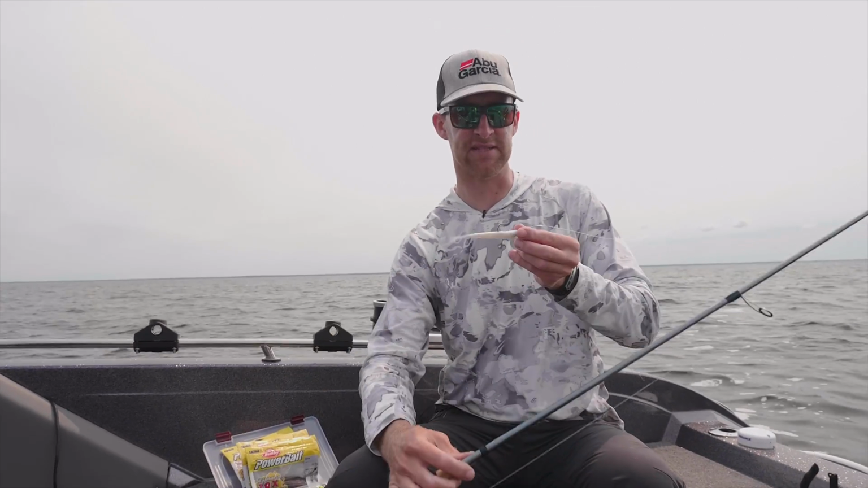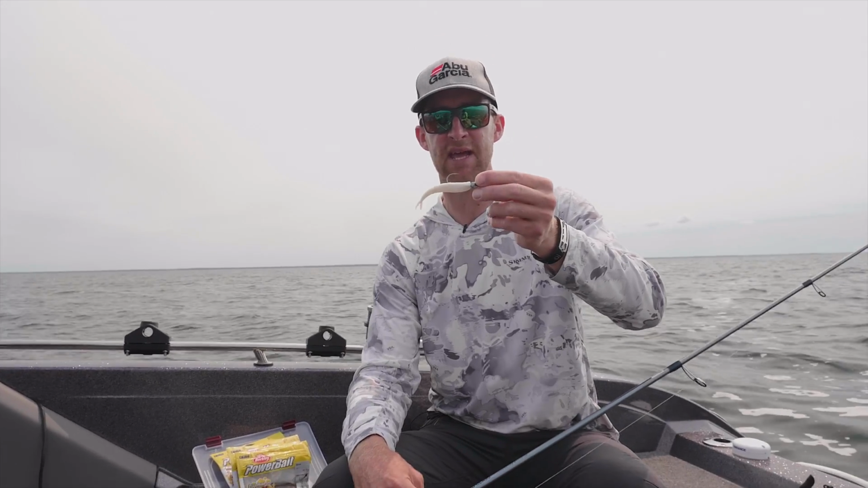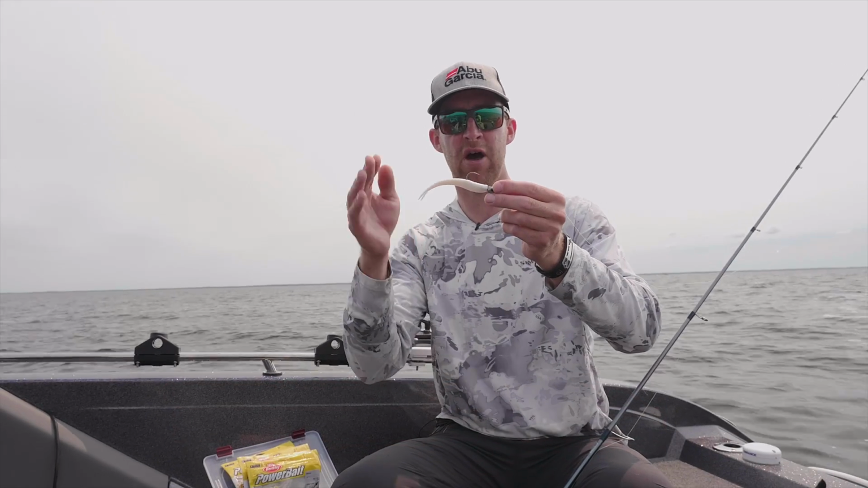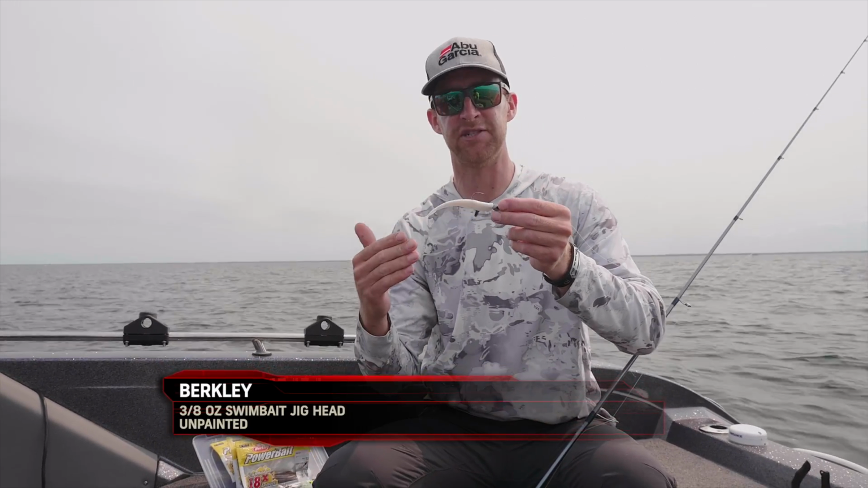On the business end of this setup, it's really pretty simple. It's just a jig head and a fluke. We've been using Berkley power minnows all day. They have a nice limber action, but really the only action you're gonna get from this bait is just that tail kind of waving around on the fall. So it's really not like a high action of a paddle tail. This one just kind of floats down. It's really one of the best fish catchers of all time.